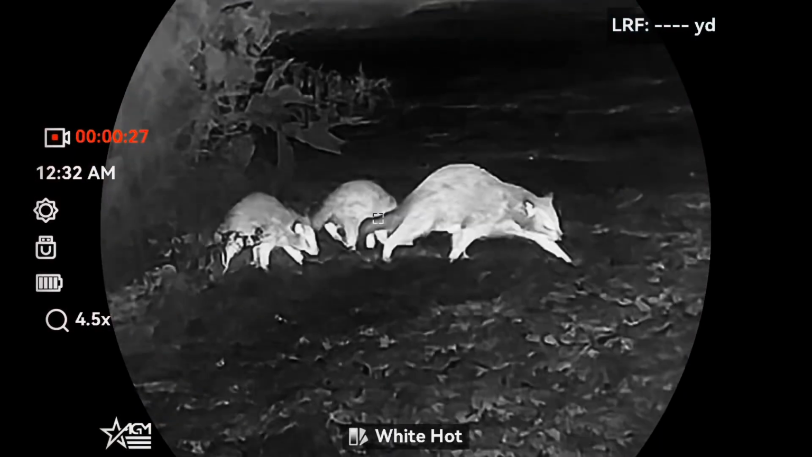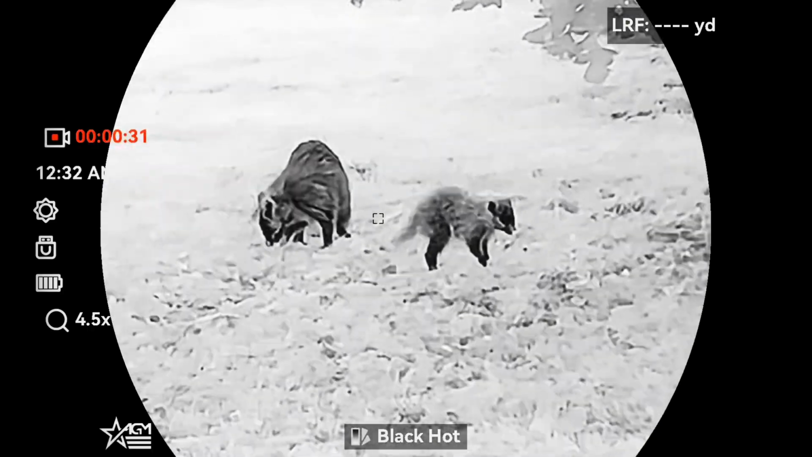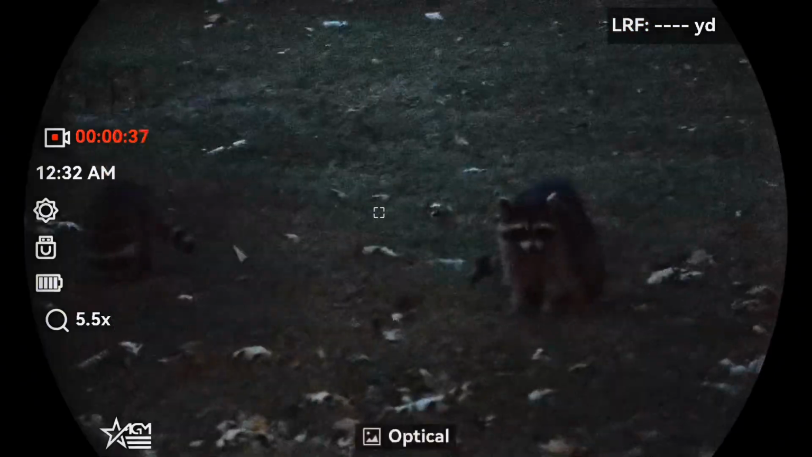So say you're hunting an open CRP field, you know, bordering some timber or something like that, and you're deer hunting. This is going to be awesome because number one, I can promise you if you've got just even a little bit of light left, you're going to be able to see through that optical image. You can count the antlers, you name it. You're going to be seeing detail as long as there's just a little bit of light left, okay? So I'm talking legal shooting time. You're going to be able to see that with the optical on this.